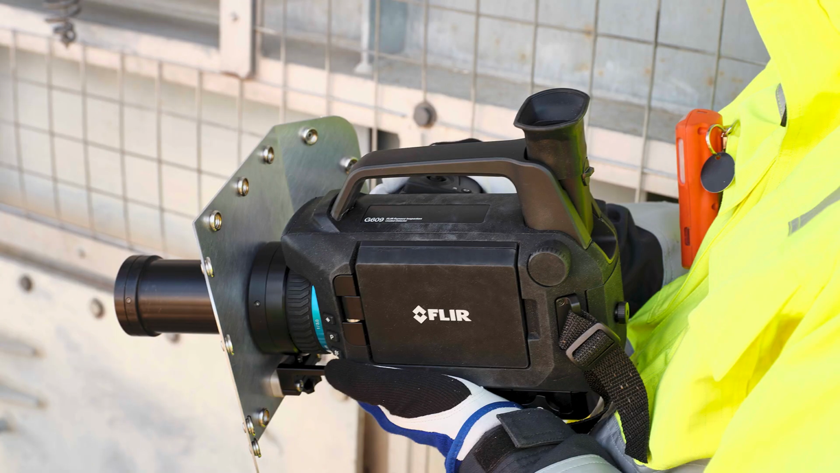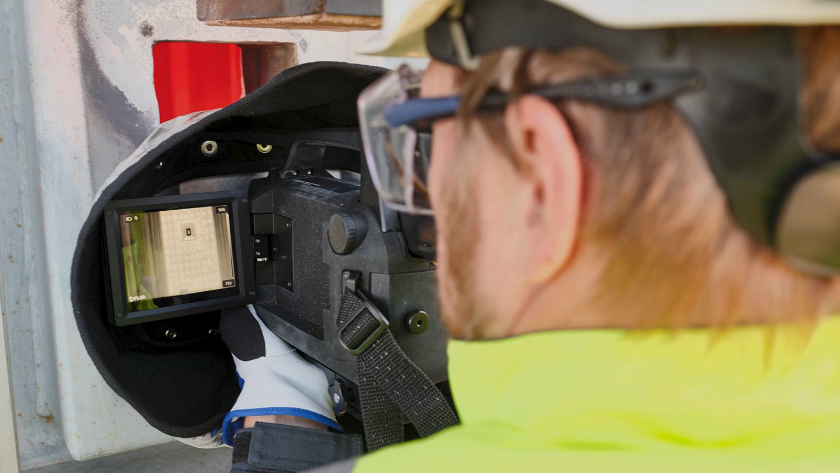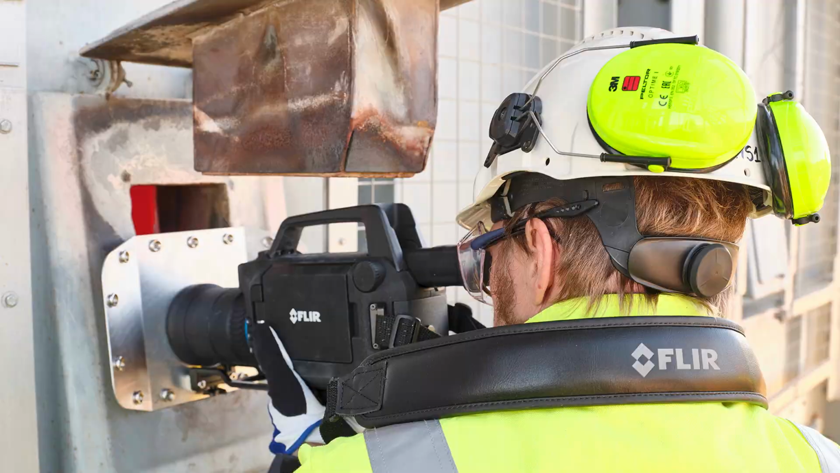Just recently, I was looking at a furnace. It was a cabin furnace, and it was missing one of the tube supports. And we couldn't see that before because of the flame pattern, but the better resolution was able to give them a direct, definitive area where that was located. It also sees air gaps from the refractory much easier. Just the quality of the imagery is definitely noticeable.